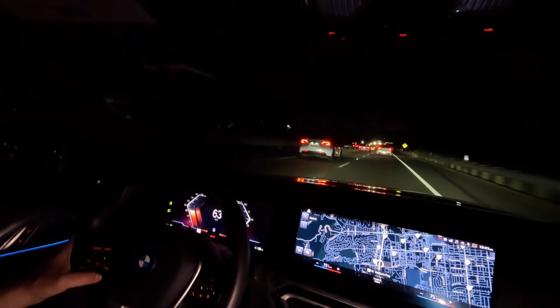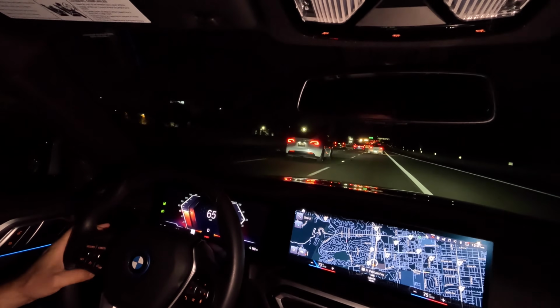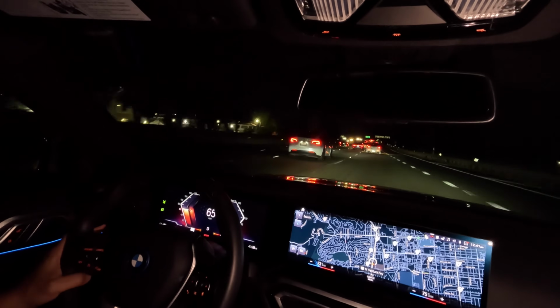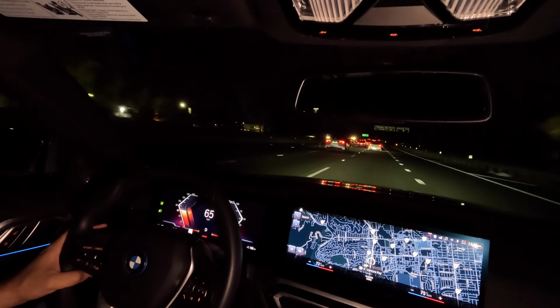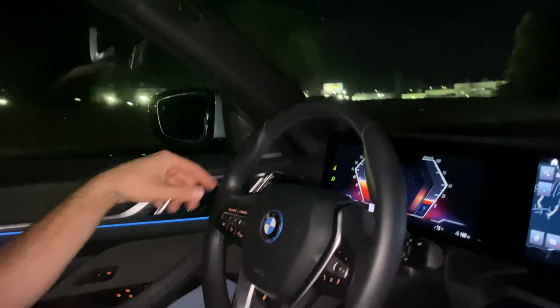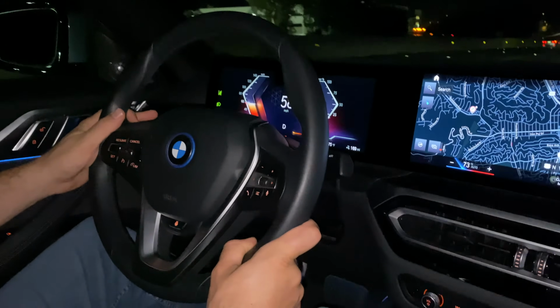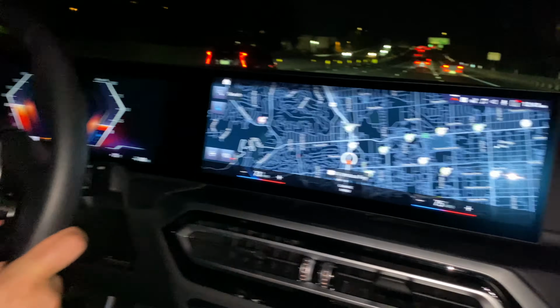So this is what it looks like at night, just driving the i4. And it's a really good cruiser. This car rides on non-run flat tires. They're pretty thick. These are base wheels. This does not have an M Sport suspension. I looked it up, even the M Sport trim of this eDrive35 does not have M Sport suspension. So the car will be fairly comfortable to drive overall.